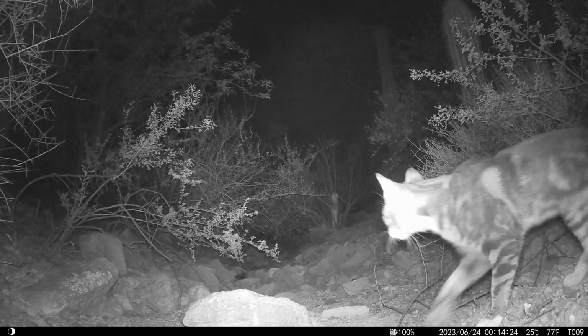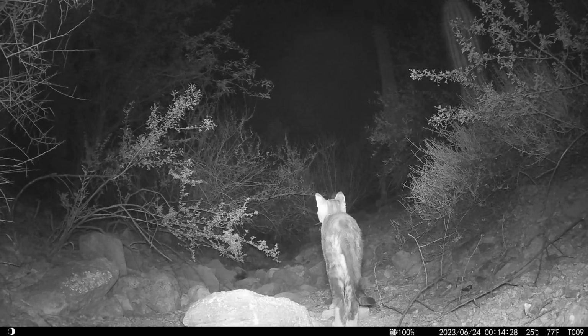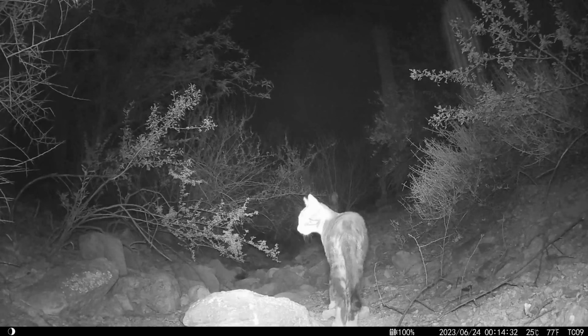It's really too bad because this is a beautiful cat. It has an interesting fur pattern. It's just really pretty. And it's just going to be a prey animal outside.